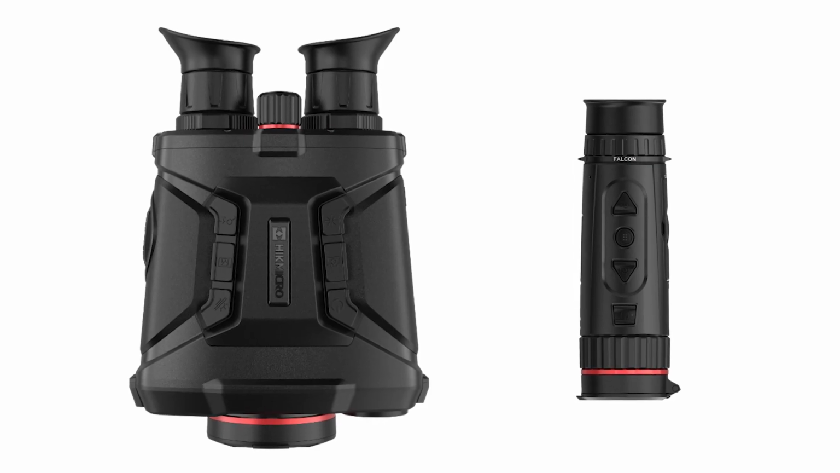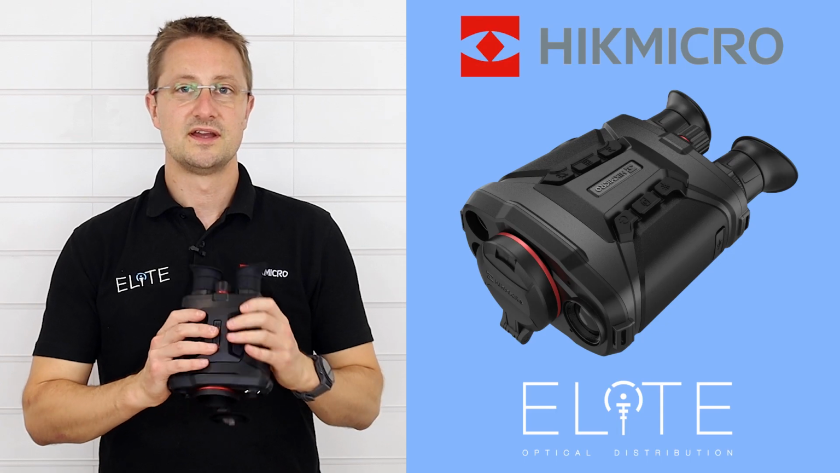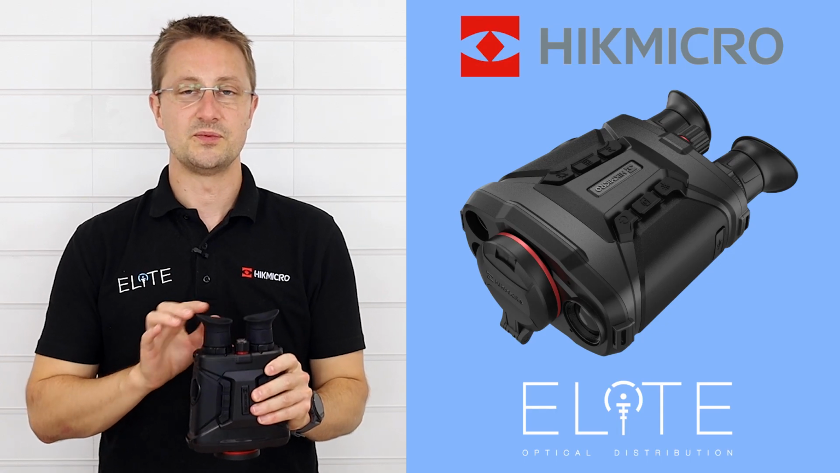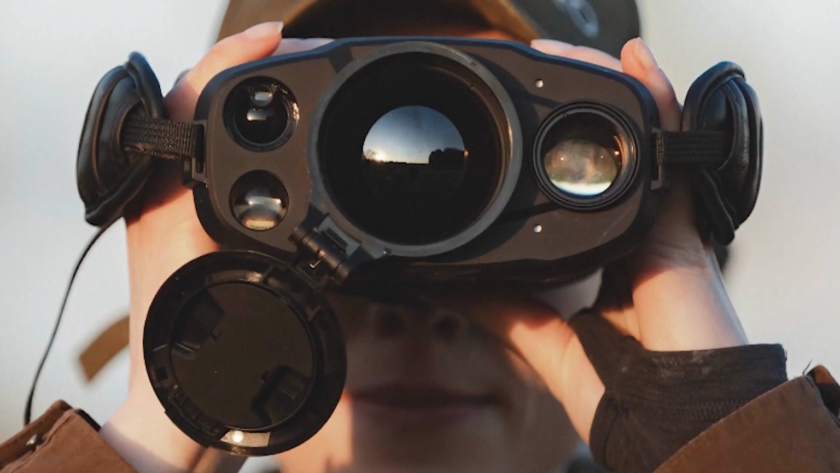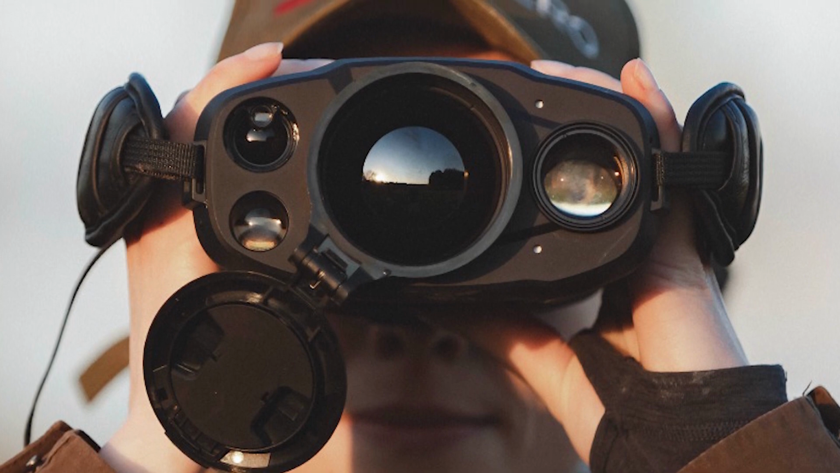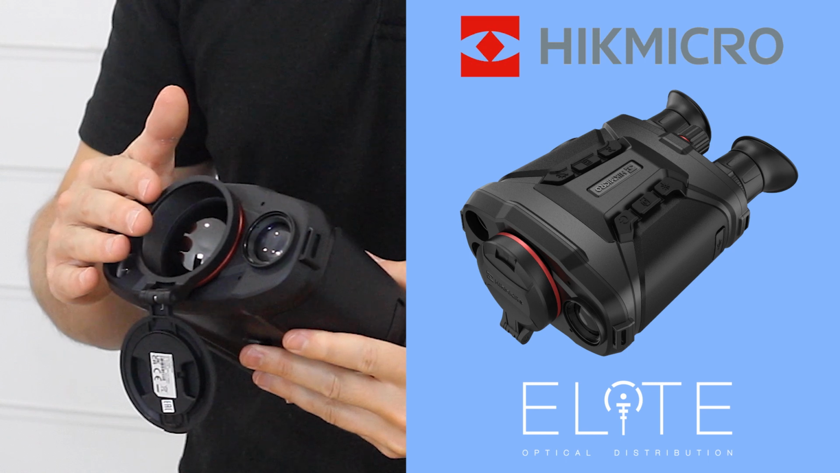So the main difference between the Falcon and the Raptor is that it's designed to be used as a binocular. So it's got 2 eyepieces at the back here, which you can use with both eyes at the same time. Looking at the collection of lenses on the front, the Raptor actually delivers a lot more than just a thermal monocular. So the main lens is your thermal lens.